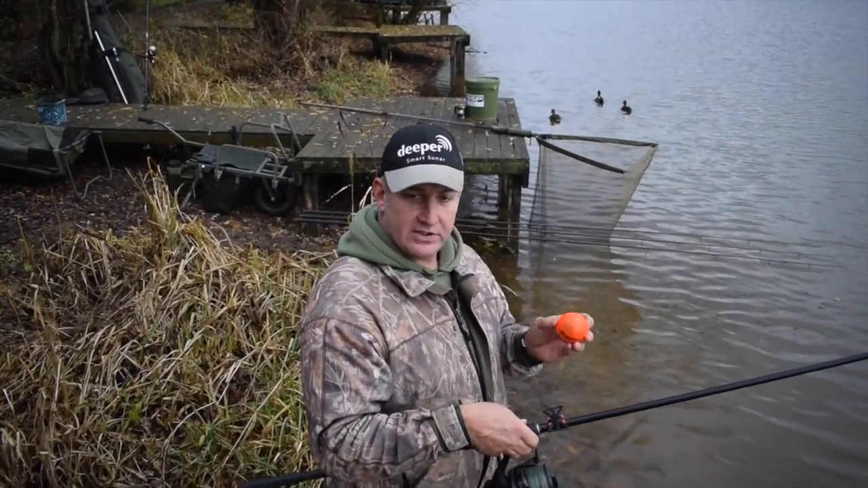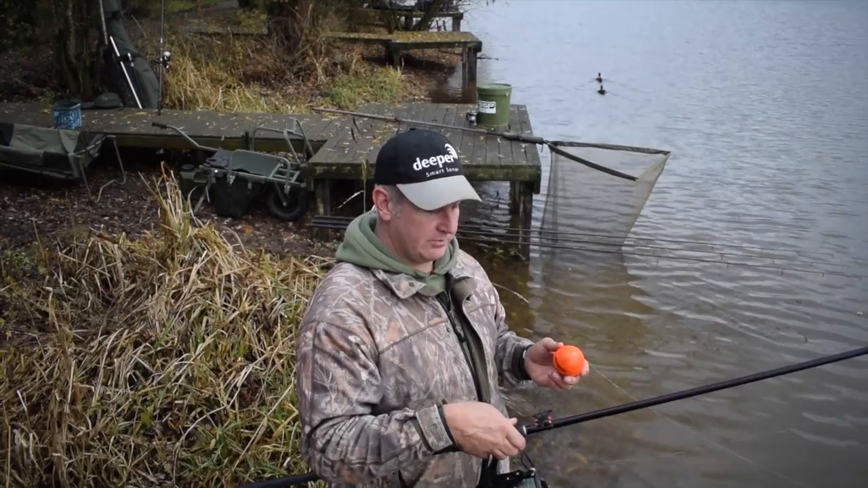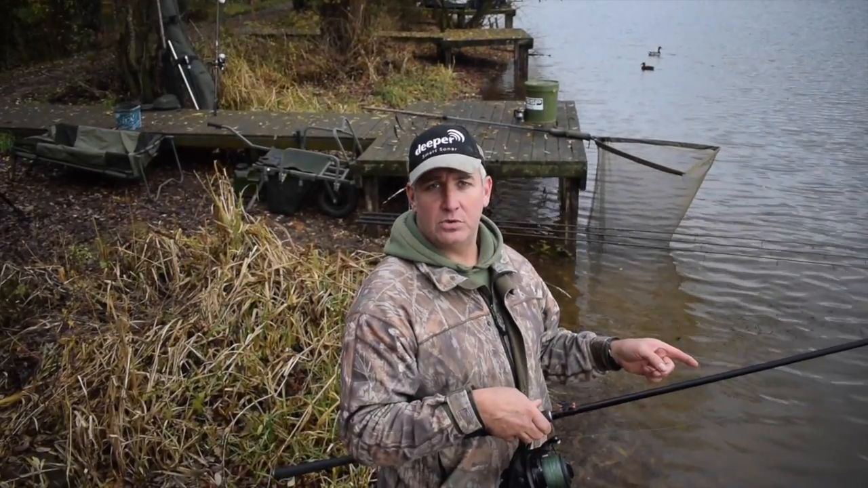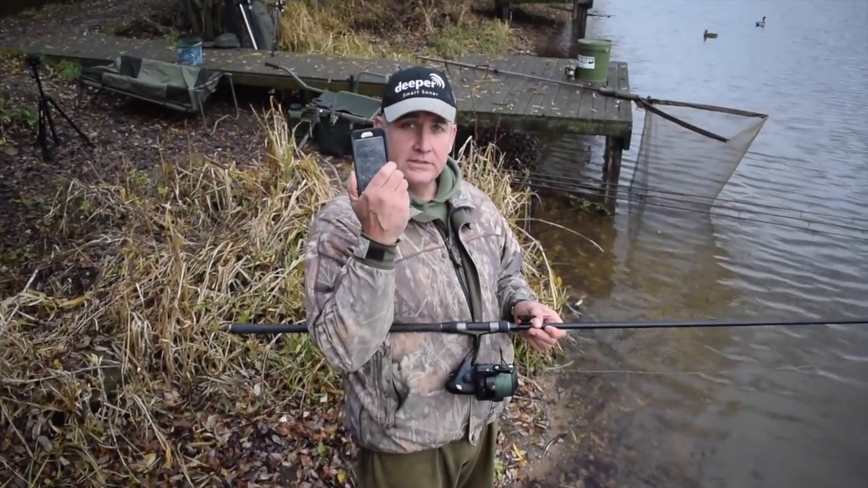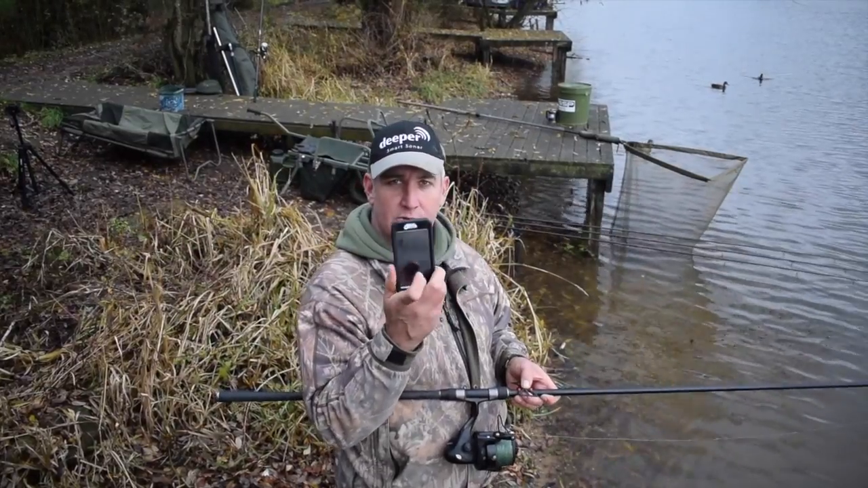Right, first things first, obviously you need to know how to turn the Deeper unit on. Couldn't be any simpler. It's just like that. As soon as it hits the water, that turns the unit on, and it's now transmitting, ready for the iPhone to pick up and use on the app, which I'm going to show you in a little bit more detail right now.